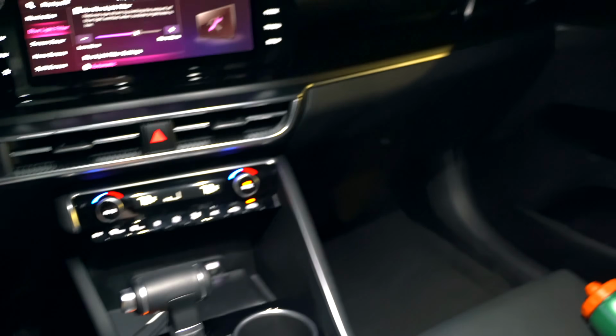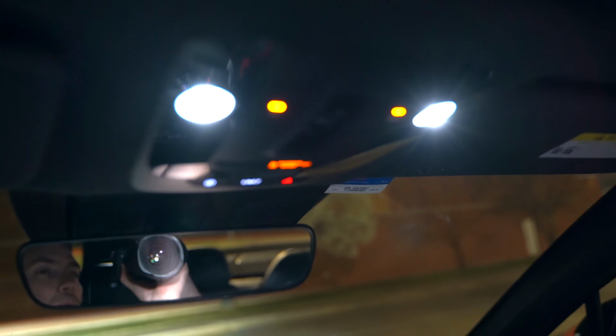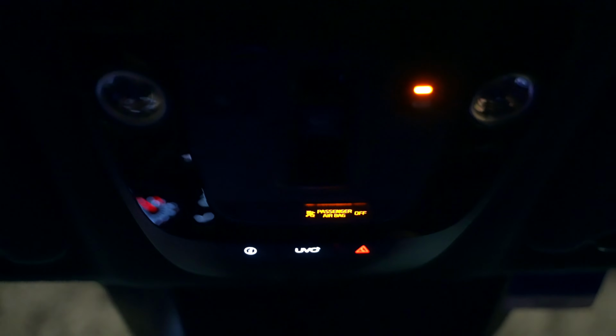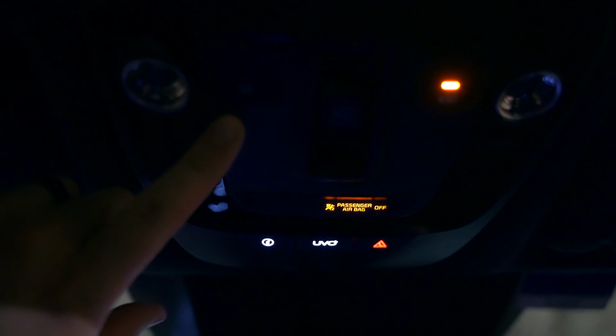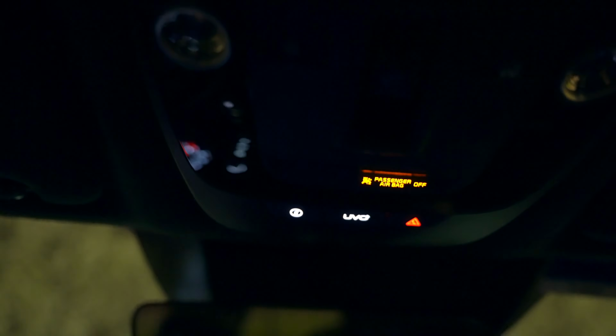There's no dash lights, there's no overhead light that is just a gentle glow. You just get the bright LED lights up above. And another complaint is that when you turn those off, you have no idea where the button is. I mean, there's no light on this button at all. So that's really surprising. You can press this one on the right to determine whether or not the lights turn on when you open the door. So for example, they turned on because I opened the door, but you can push that to turn that off.